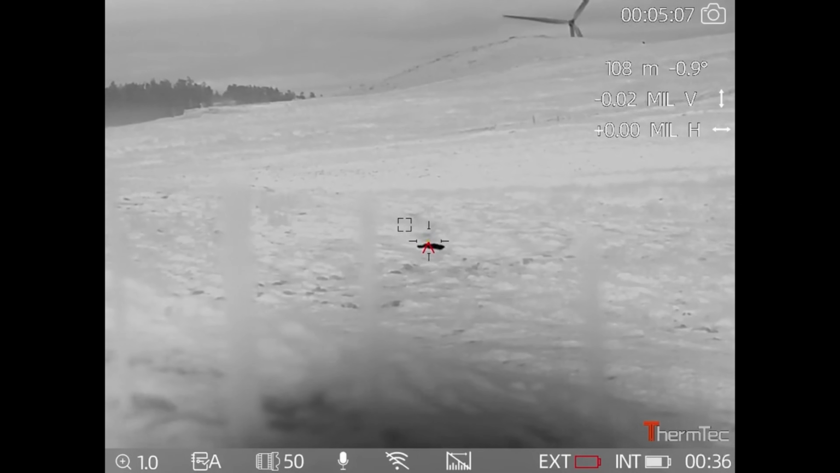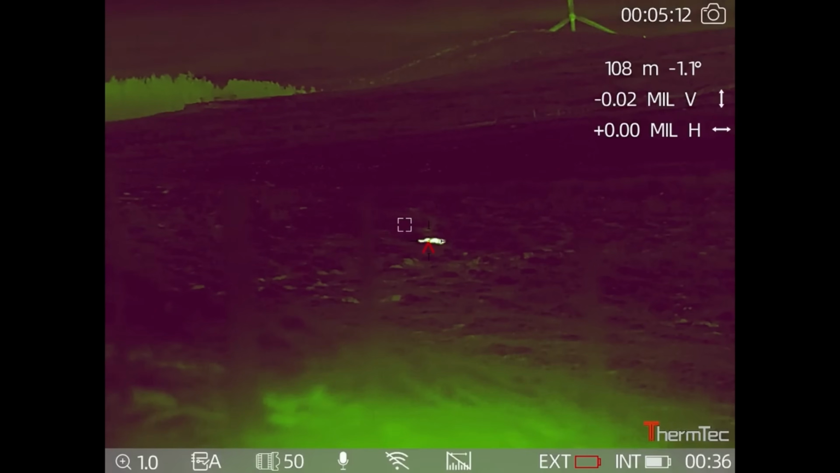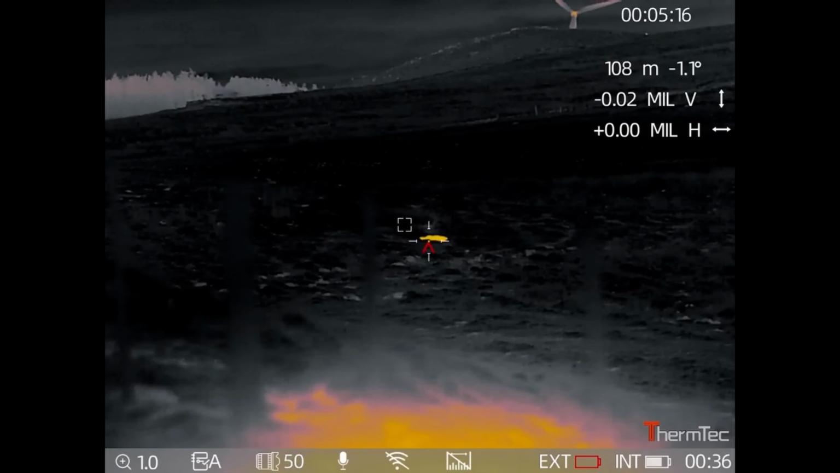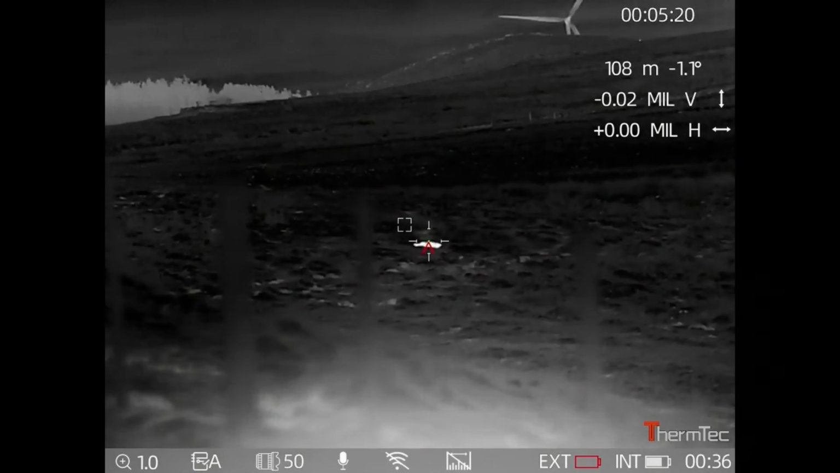As you can see from the top right, that fox was shot at 108 meters, which is approximately 118 yards. And as you saw, I had the fence in the way, so I had to shoot between the wire strands.